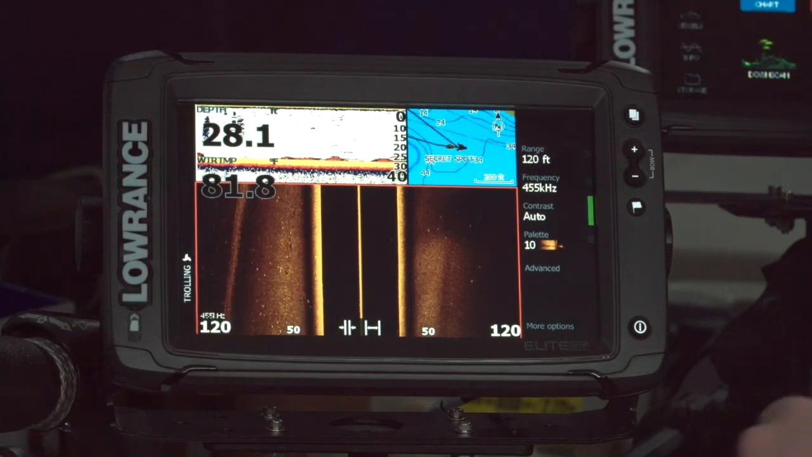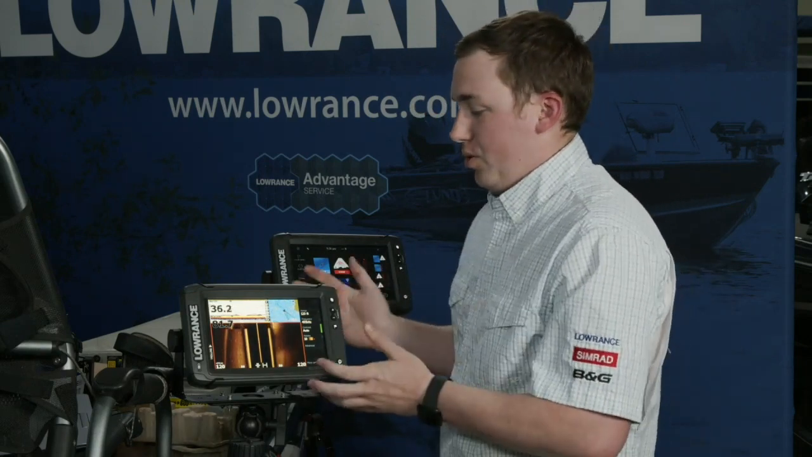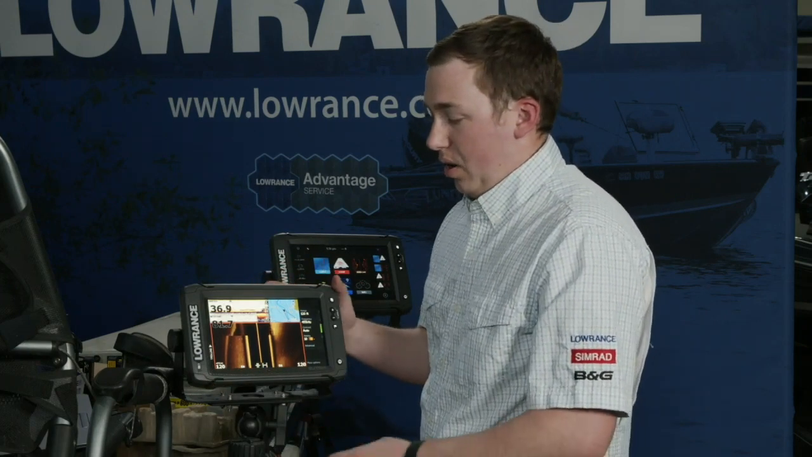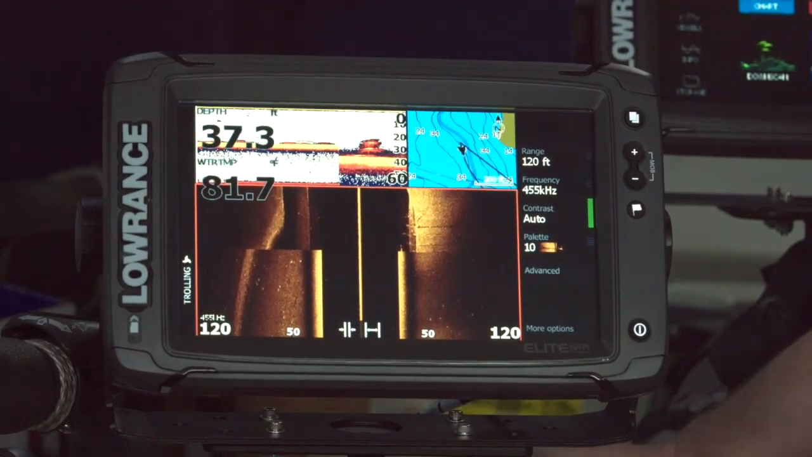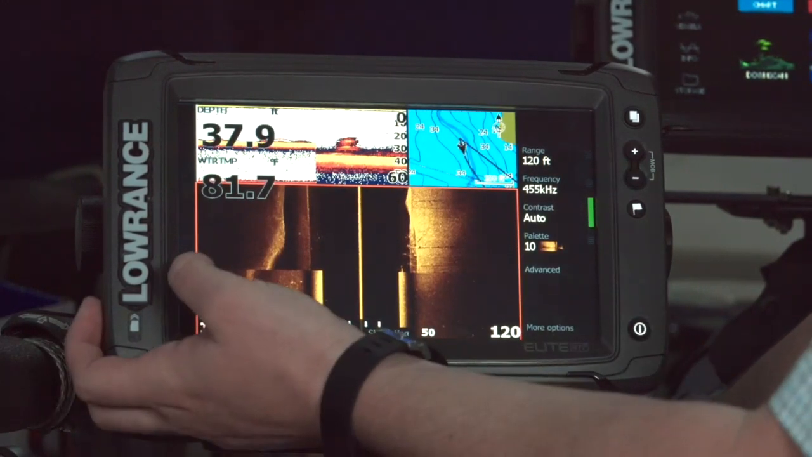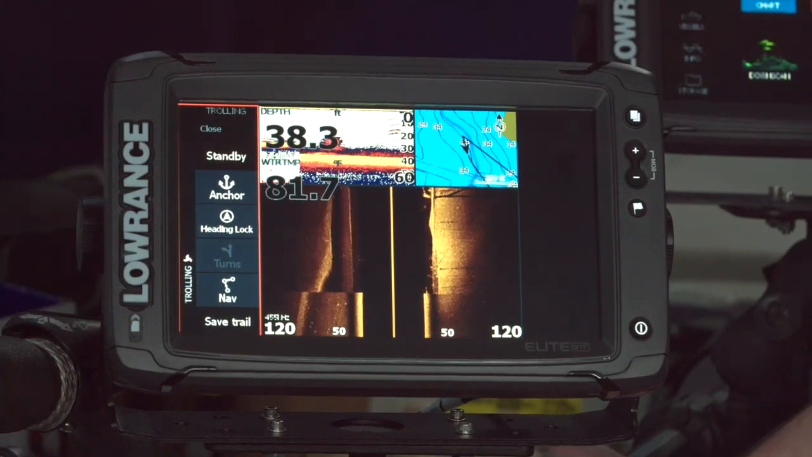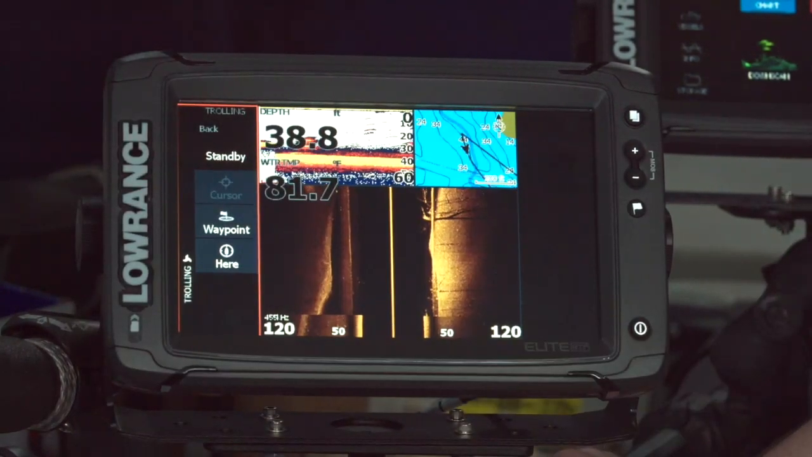So some of you may have watched our webinar on the Ghost trolling motor, and we talked about some of the control functionality you have with Ghost with HDS, but you also have that with Elite Ti2 as well. So anytime you have a Ghost or a MotorGuide trolling motor, you have the same control. You'll see this sidebar menu on the left side, and you'll see a button that says Trolling. If you open that up, that'll give you all of your controls to drive your Ghost or your MotorGuide. So right from the screen, I can hit Anchor.